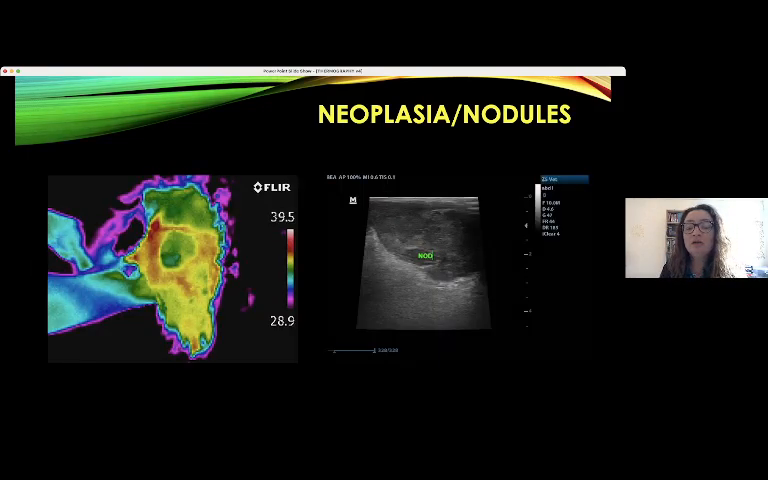Here we have another case of neoplasia, but it's different. It's a decreased perfusion neoplasia. It's interesting. And you can see on the right side the aspect of the nodule, and on the left side you can see the extension of the nodule.